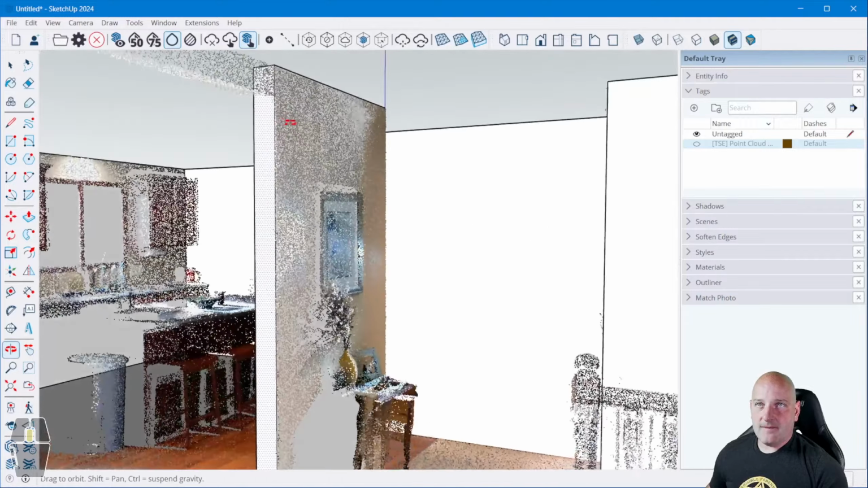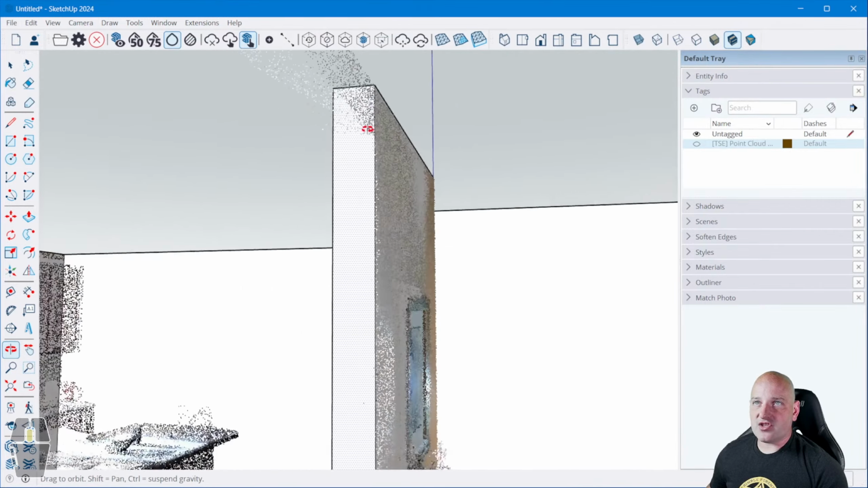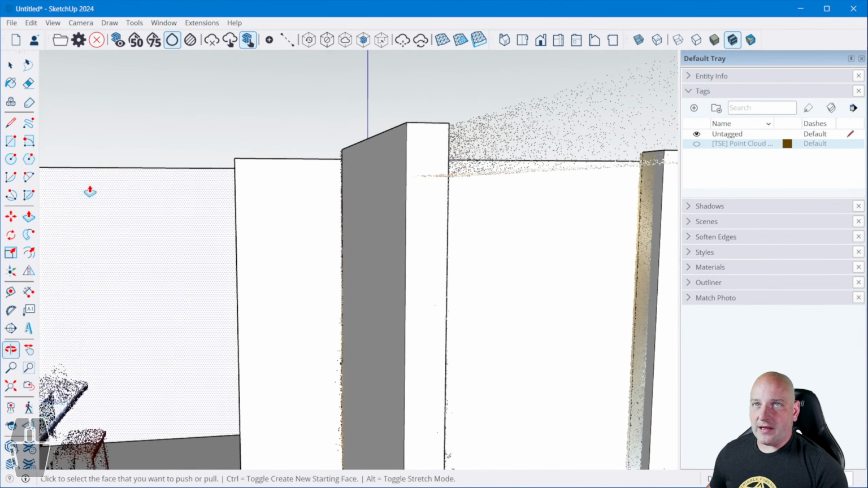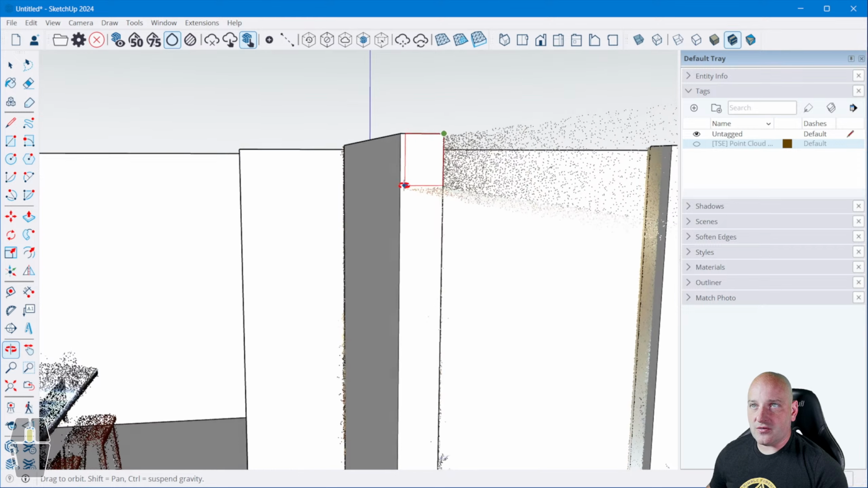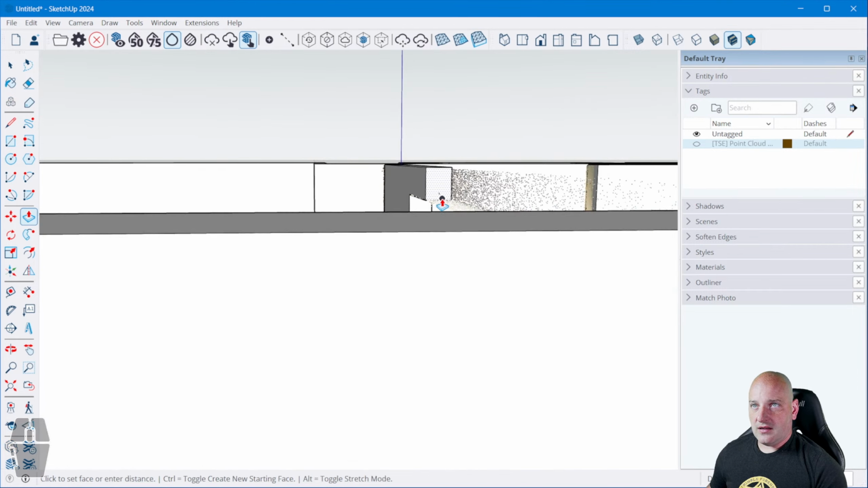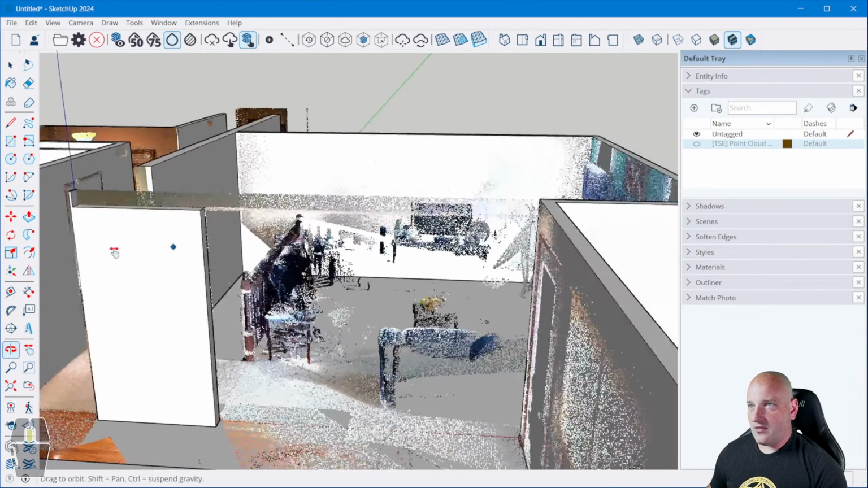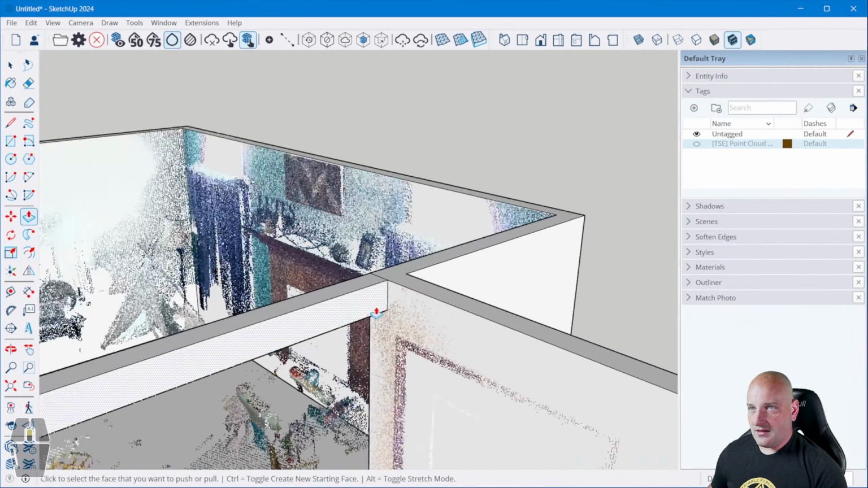Looks good. Now it also looks like we've got a small, I guess, supporting beam or some kind of supporting structure here in my point cloud. So I want to grab a rectangle and I want to do it on this face. And I want to go down to about there. Hit push pull. Send it on across until it hits right there. Oop. I'm going to leave that in place. Okay.